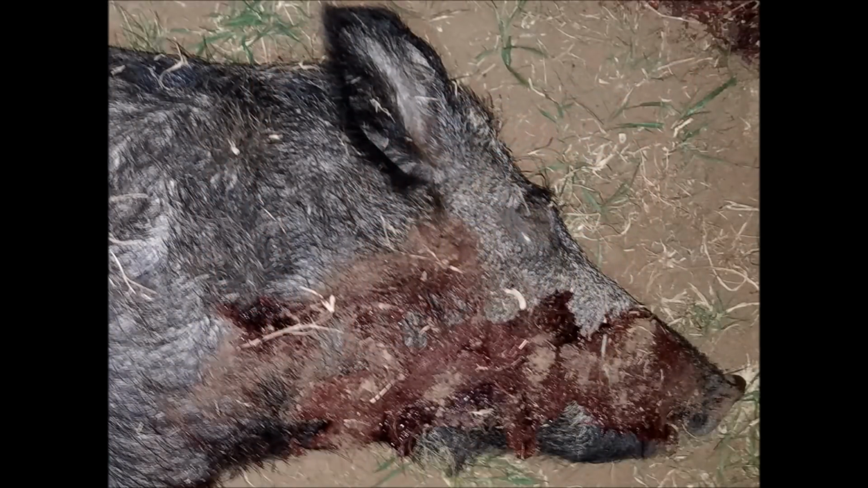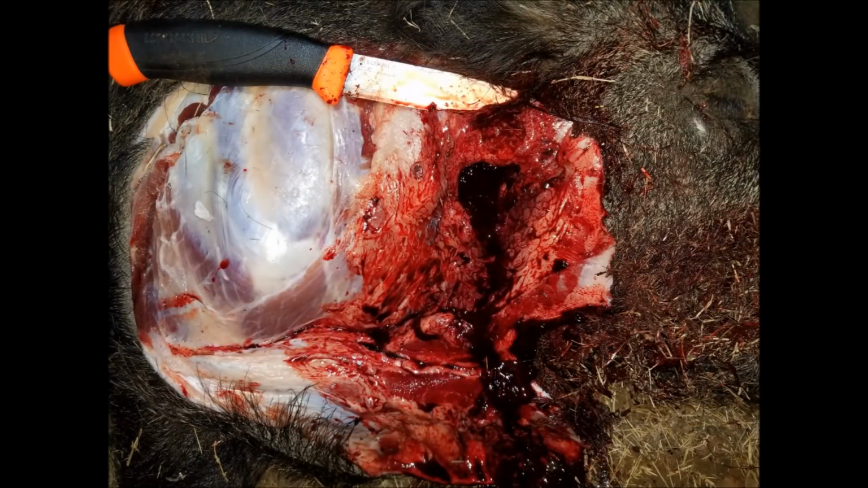Flipping the hog over to look at the exit wound, I apologize for the blurry picture. The exit wound appears to correspond with the entry wound on the other side. And peeling back the skin on this side revealed a lot more blood, indicating that a major blood vessel had been broken. As it turned out, the permanent exit wound was about the size of a ping pong ball, and probing the wound channel revealed that the bullet passed beneath the spine, doing no direct physical damage to it.